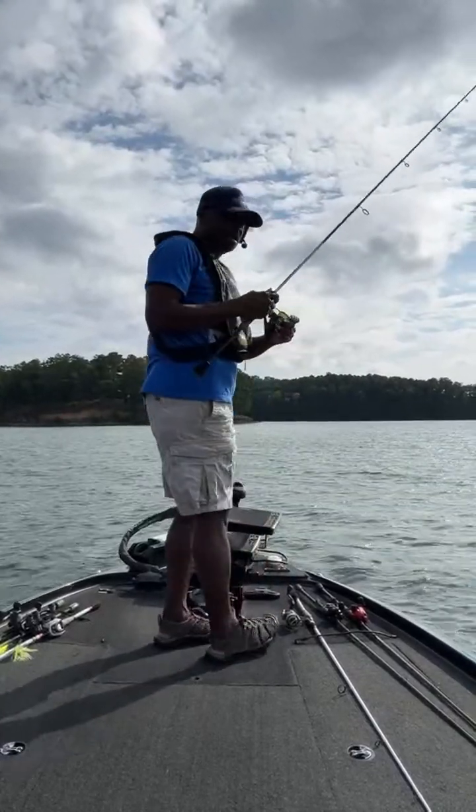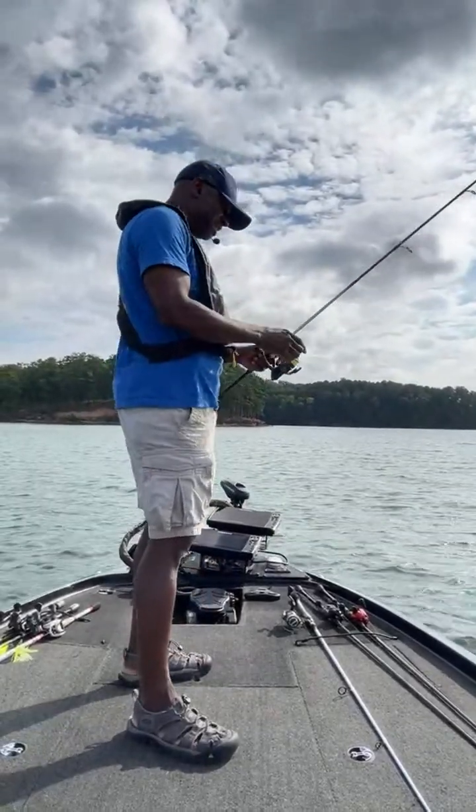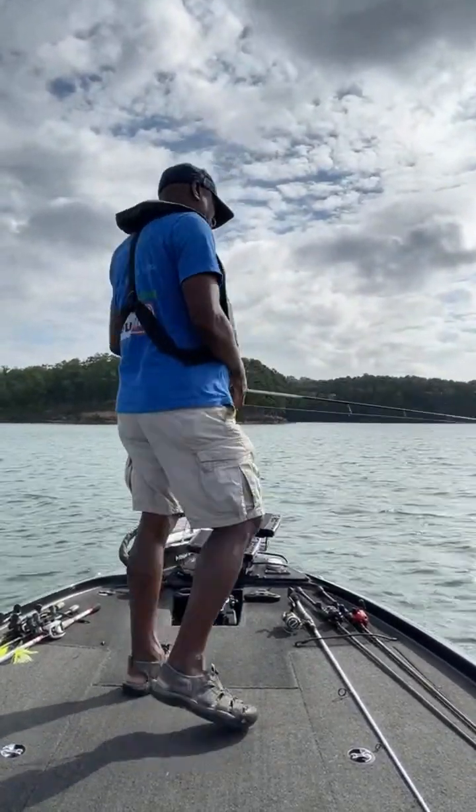If I can get it on Saturday, that would be nice. Go ahead and get that mega bass on Saturday. I might need to show up, might not need to show up on Sunday. What do you think about that?